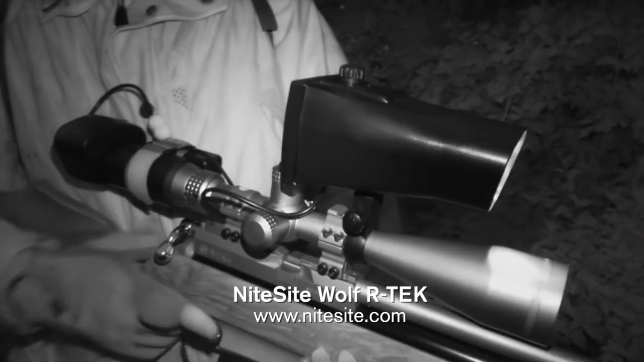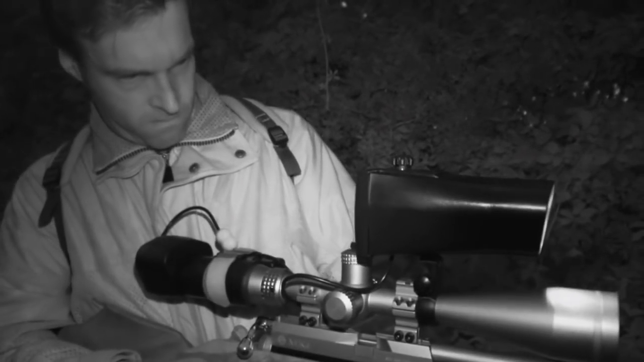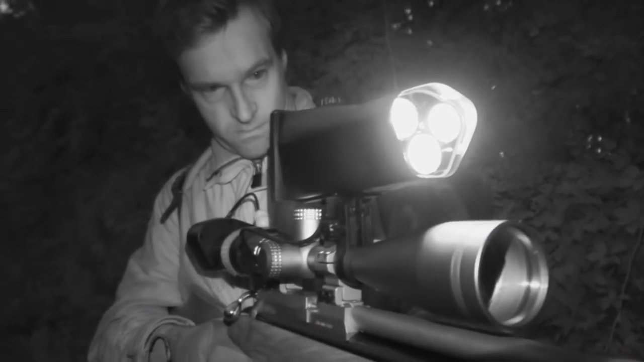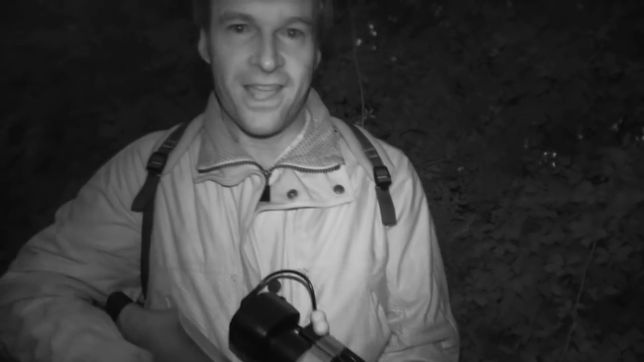After switching on, I scan ahead through the night sight, looking for the telltale shine back from a rabbit's eyes. It looks like a blank, but this is only the first field. Nothing out there yet.